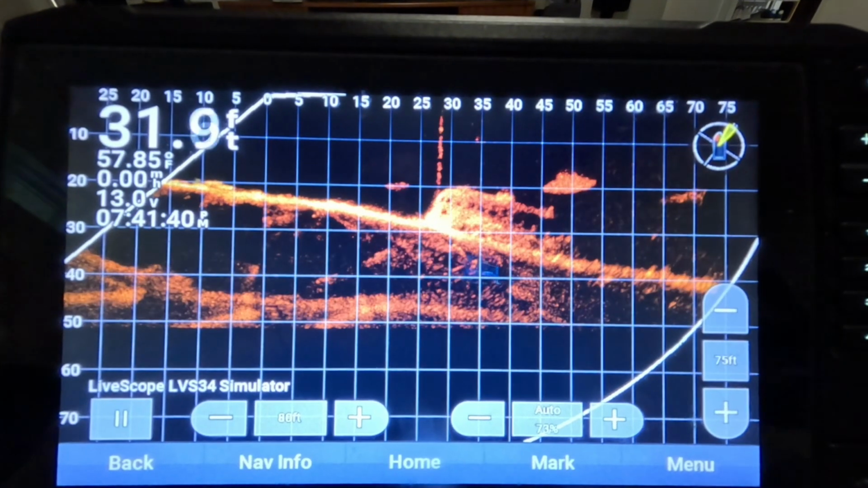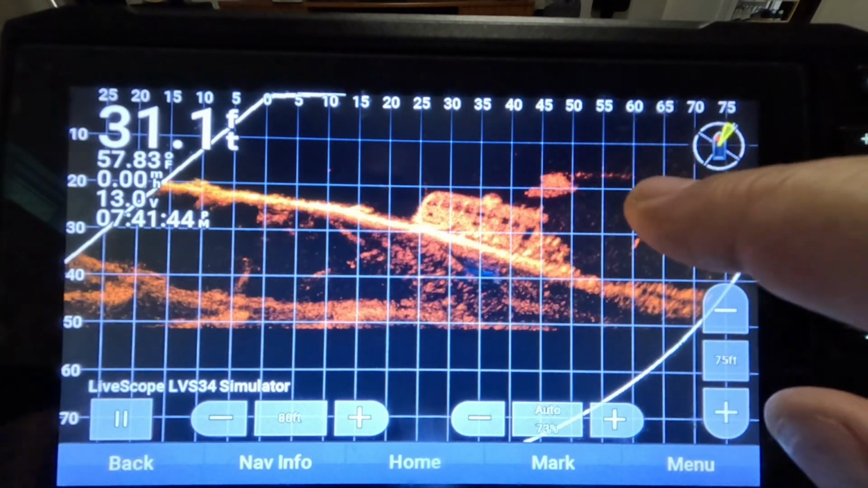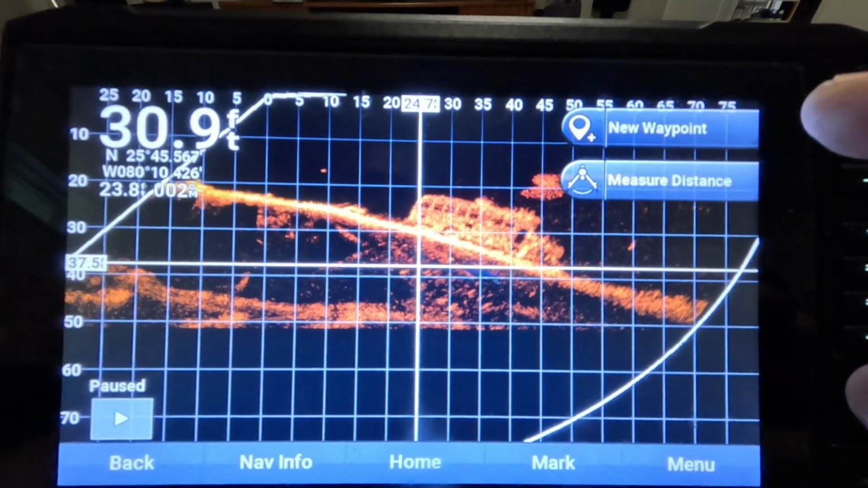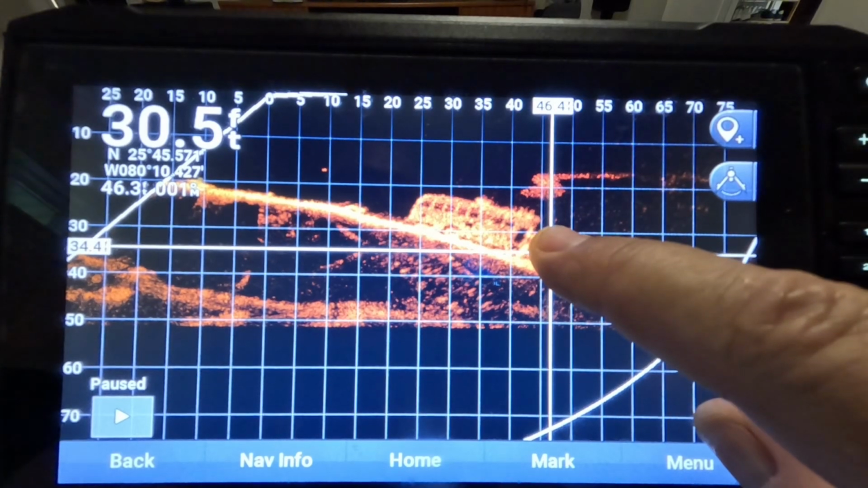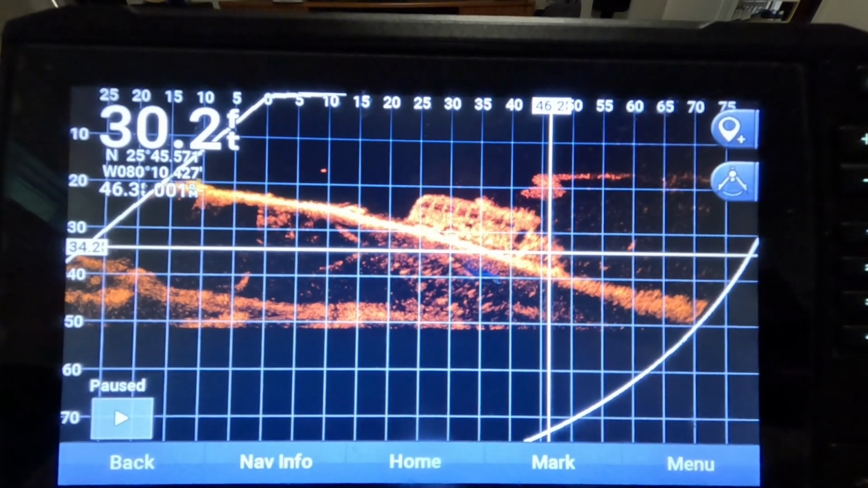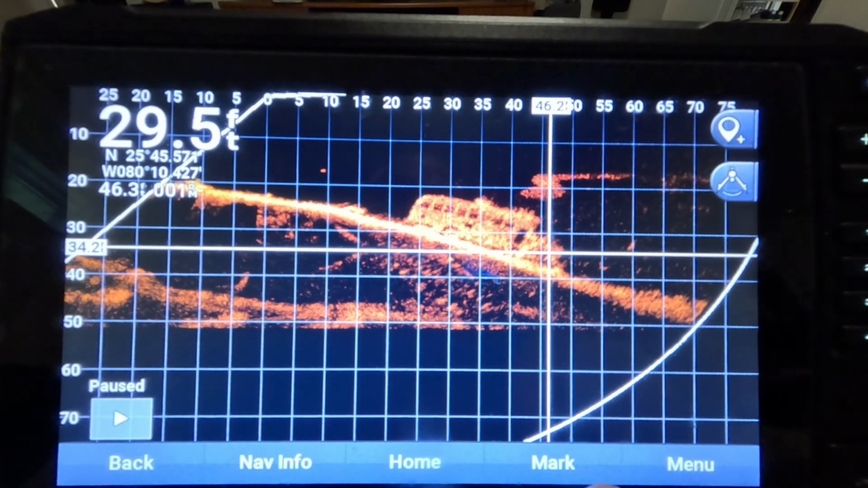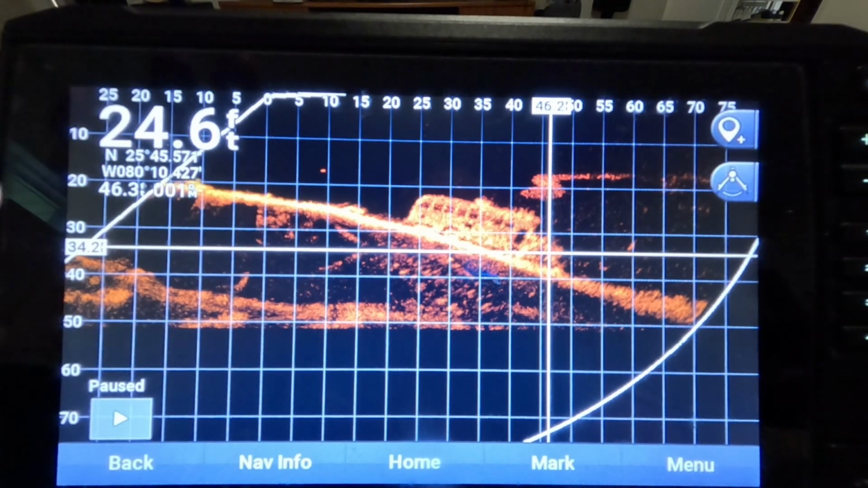Now we're going to talk about marking a spot when you're using LiveScope. Here in the simulator mode, you can see that this bus is here. Say I want to mark the front of that bus. So I can move the cursor over here. What you don't want to do is hit that mark button down at the bottom. That will actually mark the GPS coordinate of wherever the boat is sitting at that moment.